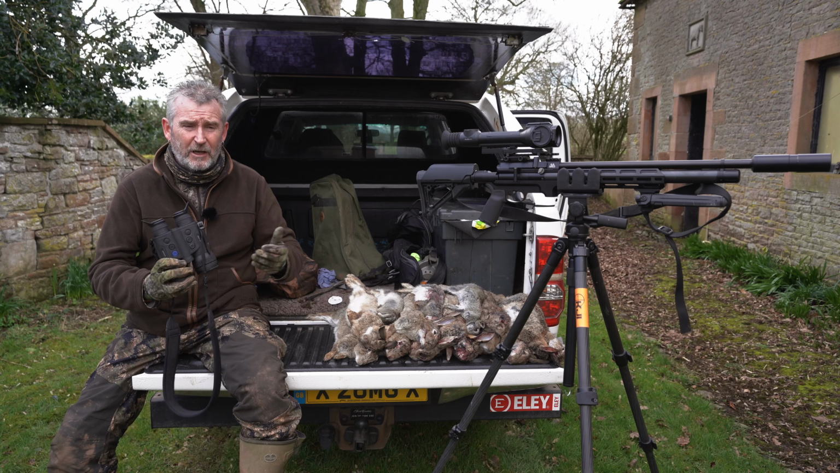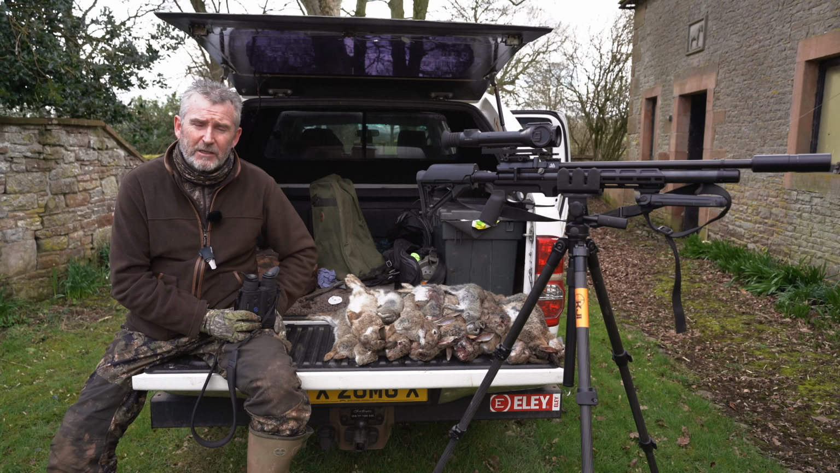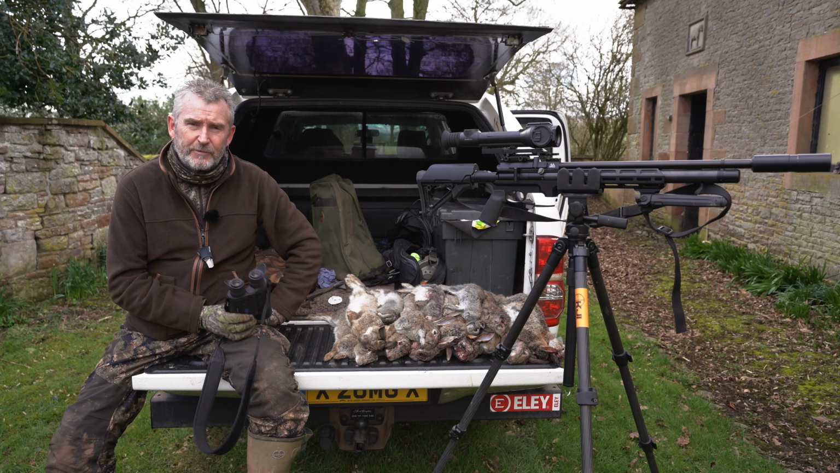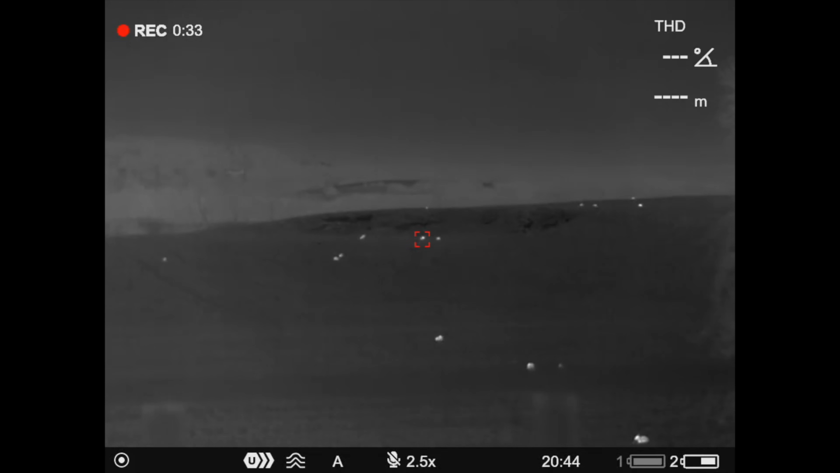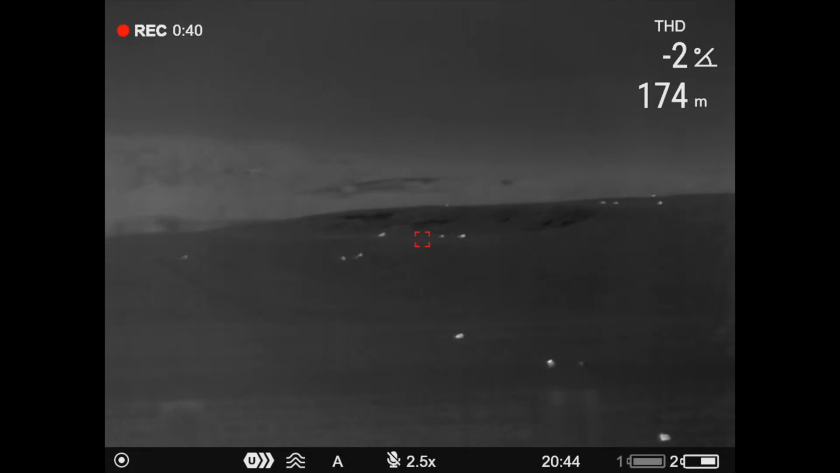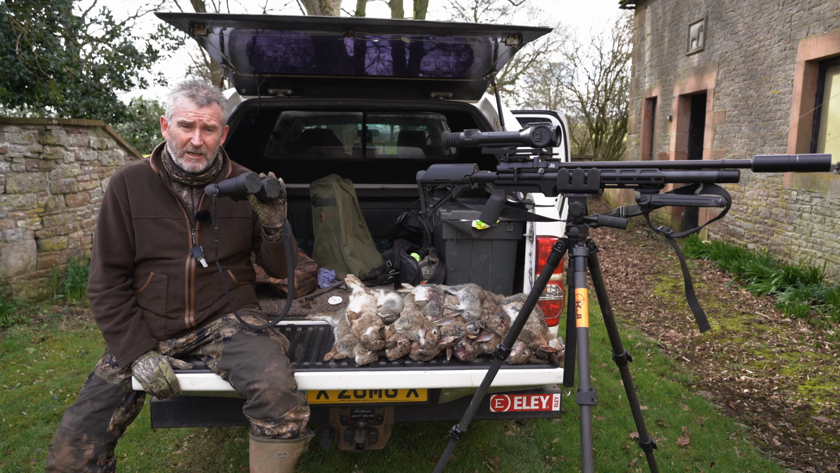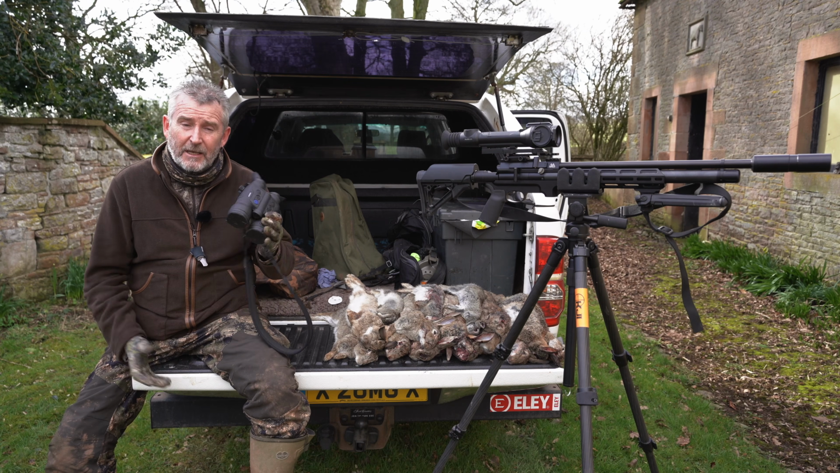So we've got a sort of double-edged sword. I've got the images and the views from the merger, from the Talion, and the cameraman has got the views from the merger, and it doubles up and it just shows you. It's got me picking rabbits up from distances, and it's got me taking shots, which is something we don't normally do, but it's quite an interesting one, especially for you guys, to see exactly the capabilities of what you can actually do with these thermal scopes and thermal spotters.